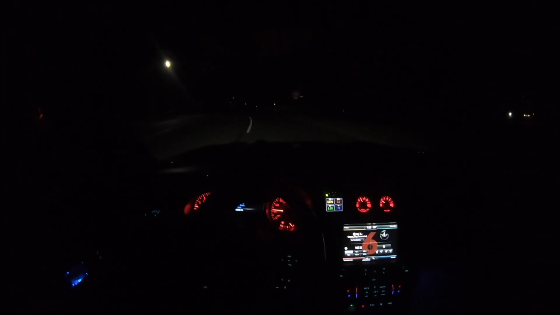This is my first manual. Getting this car just meant so much to me when I first bought it. I didn't know how to drive manual, and this was the first time me buying a manual car, stick car, whatever you want to call it. And I just fell in love with it since day one. So that's where the name 6-speed comes from.